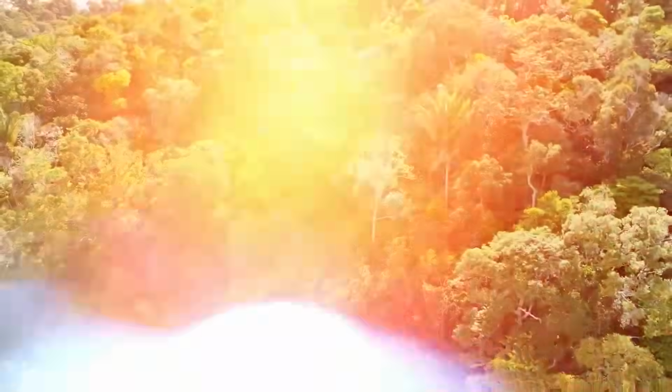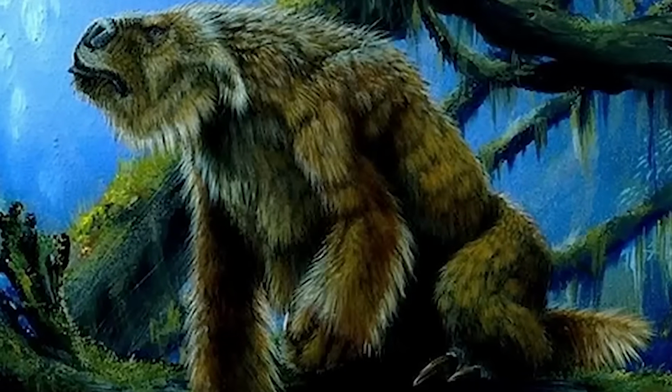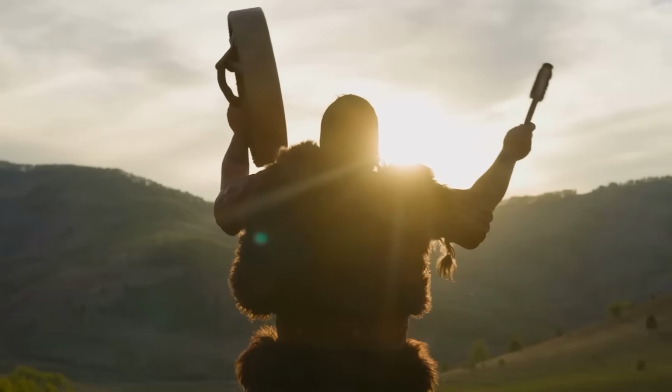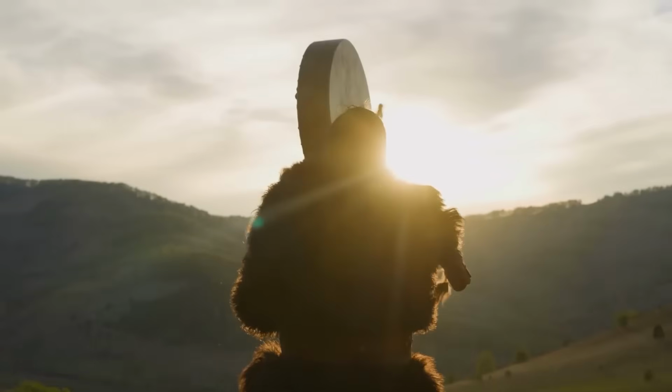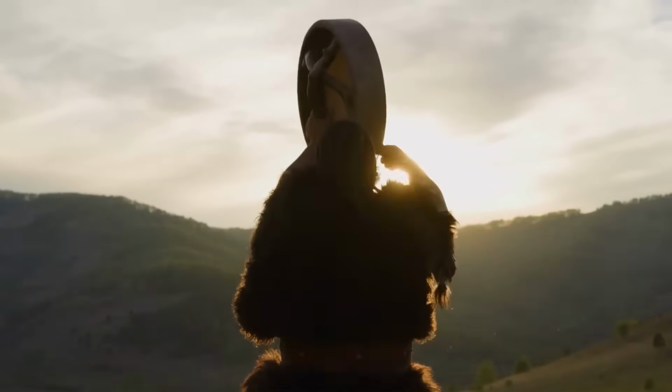In the heart of the Amazon rainforest, there is a cryptid known as the Mapinguari, a beast that's been the subject of local legends for centuries. Some say it's the cursed form of an ancient Amazonian shaman who discovered the secret to immortality, only to anger the gods and be transformed into a giant hairy monster.